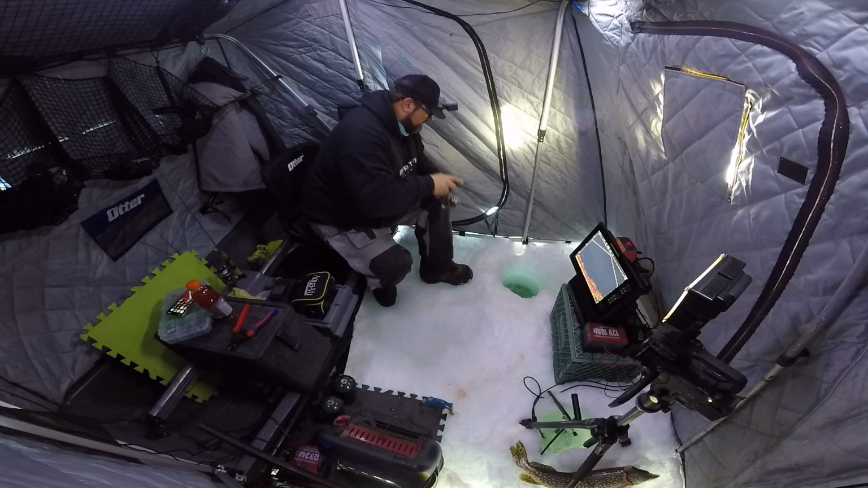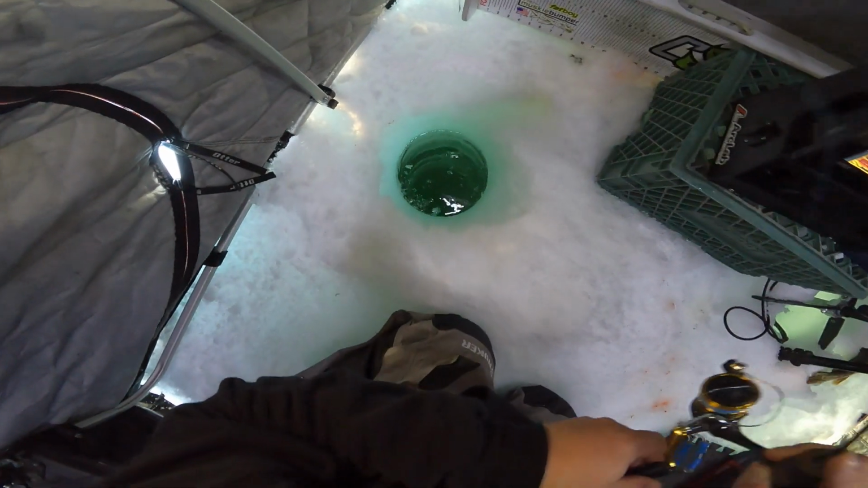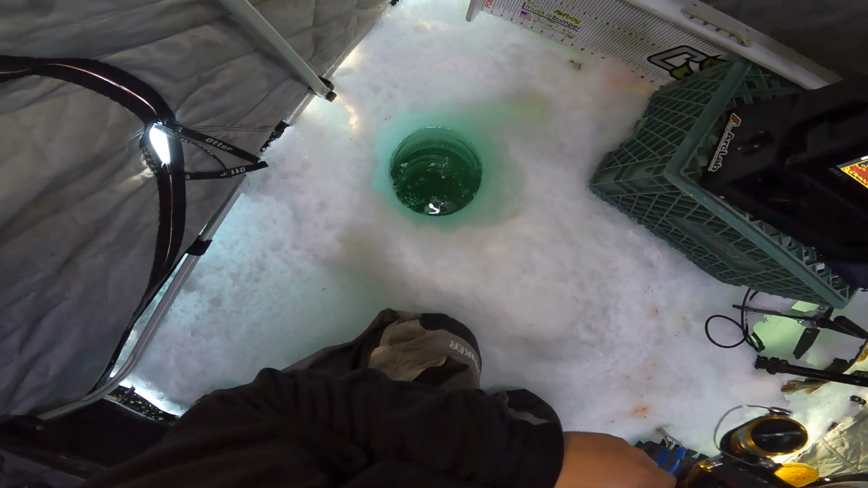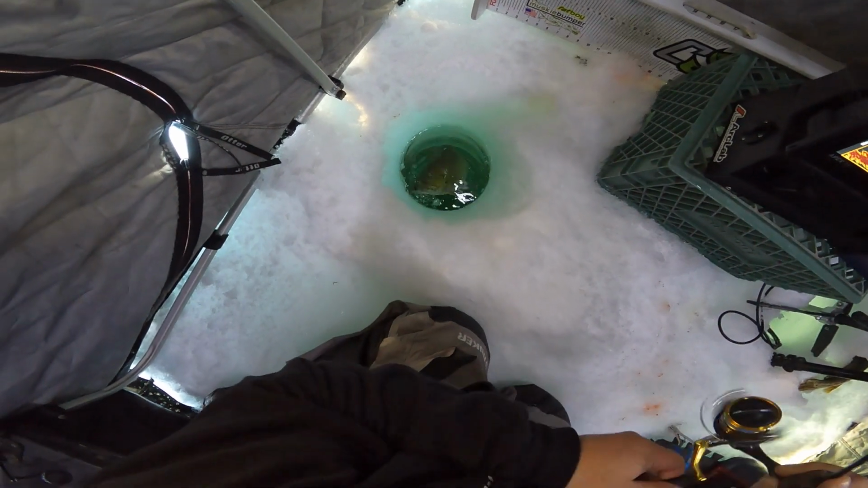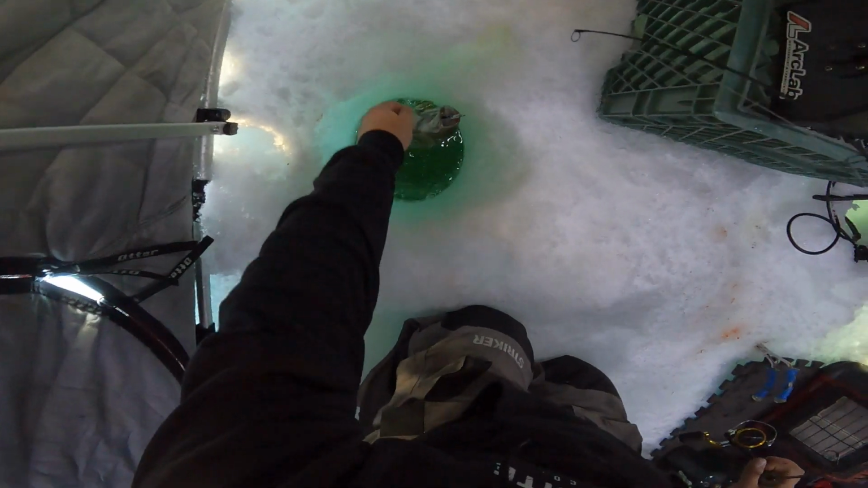This one feels nice. This one feels heavy. Is this a bass? This one feels like it's got lots of weight. What do we got here? Yeah, that's a bass. I saw it for a second. Oh yeah. Man, are they awesome. Another fat one. Oh boy. Wow, wow, wow.